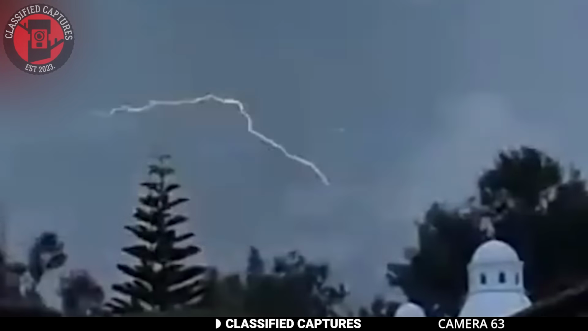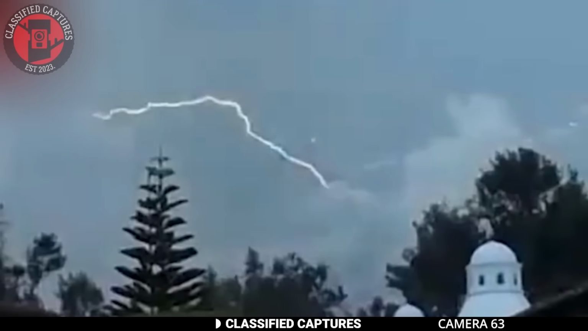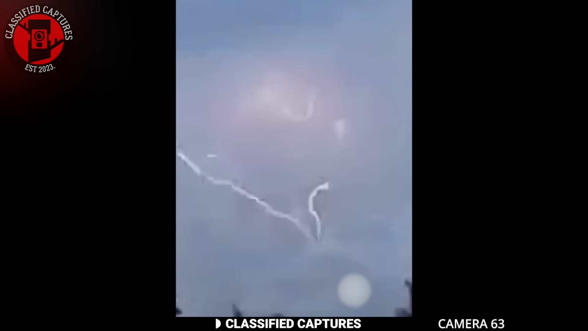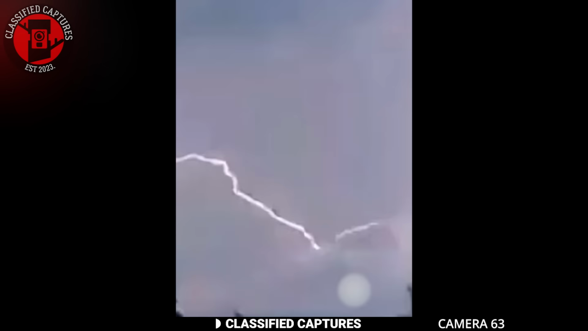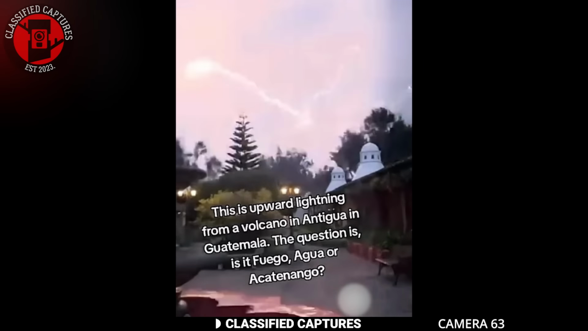The camera, angled upward, caught a sky filled with lightning, except this lightning wasn't behaving as you'd expect. Instead of striking downward, it seemed to be diverging upward, almost as if it were originating from a single point below and then spreading out into the sky. It's a strange and unsettling sight, but the unusual phenomenon doesn't end there.